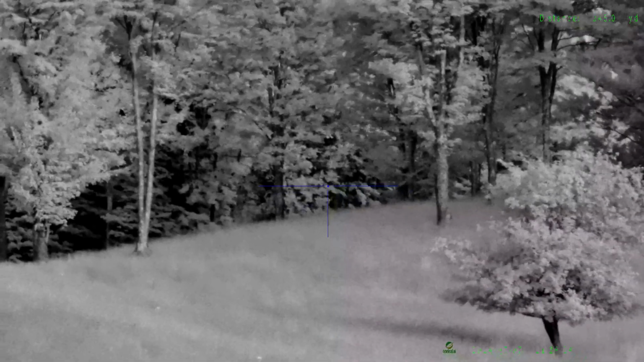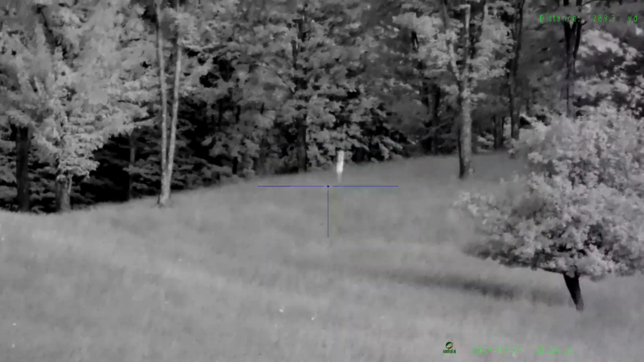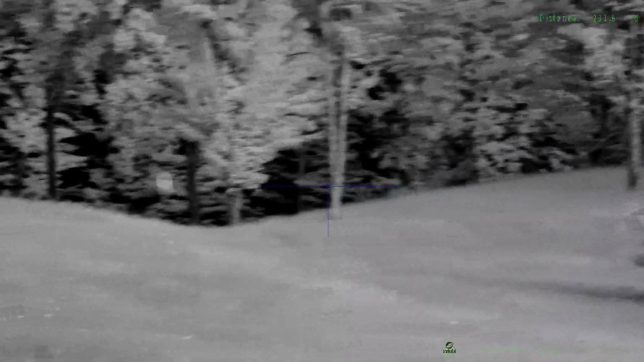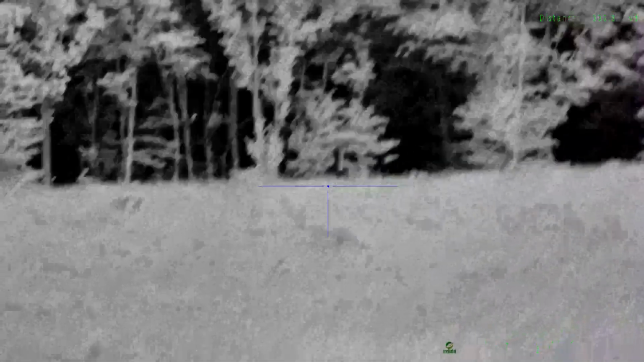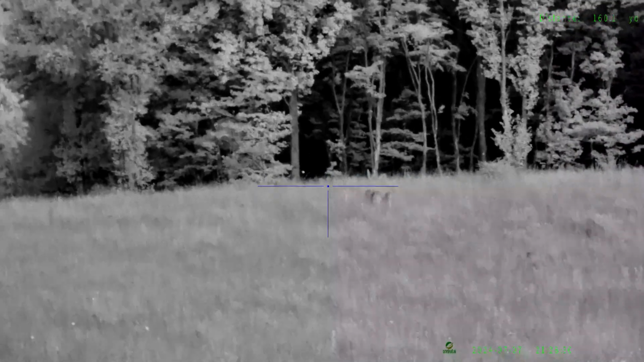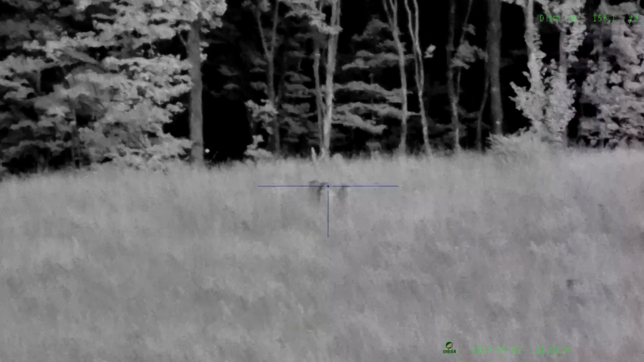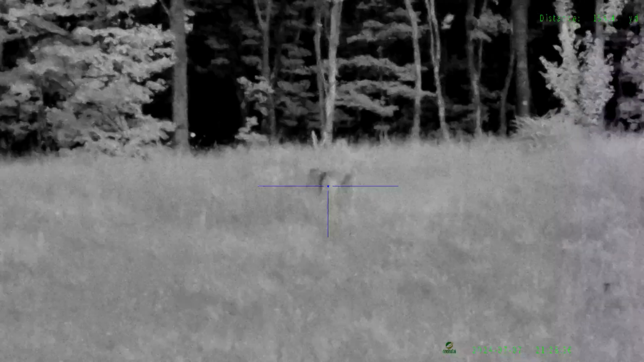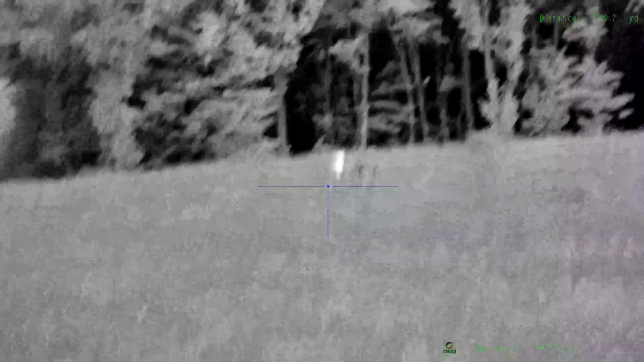That's yeah, 195, 200, over 200 yards to the edge of that wood line. 230, really good. And if you had a more powerful external IR light, no doubt it would be even better than this. Some of your zoom, your clarity, you lose.